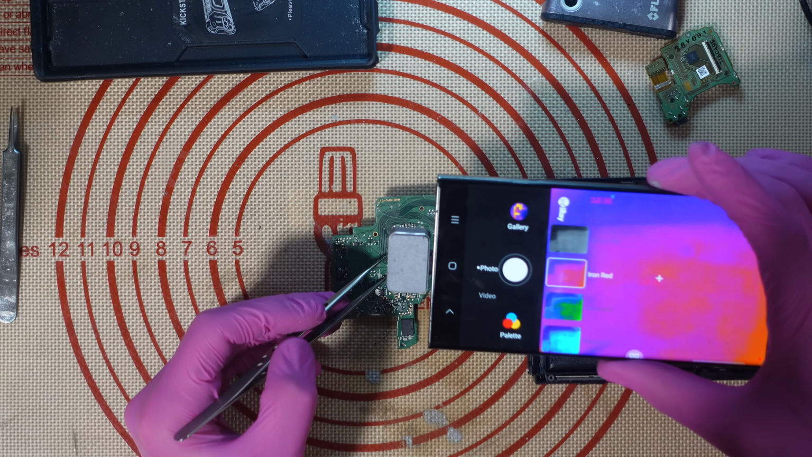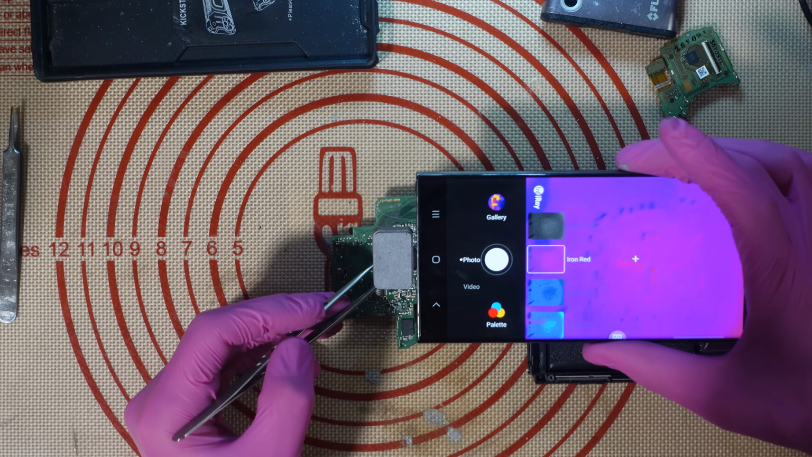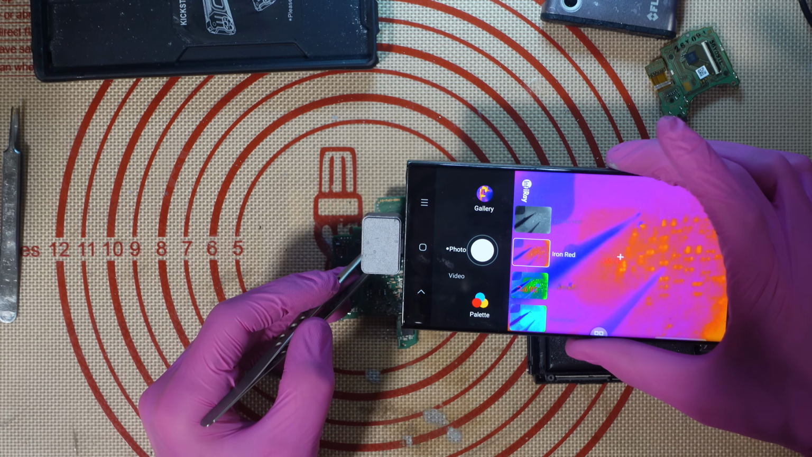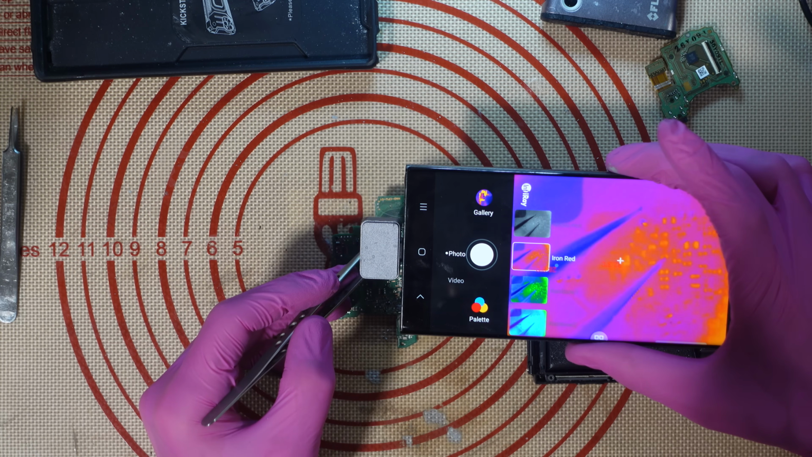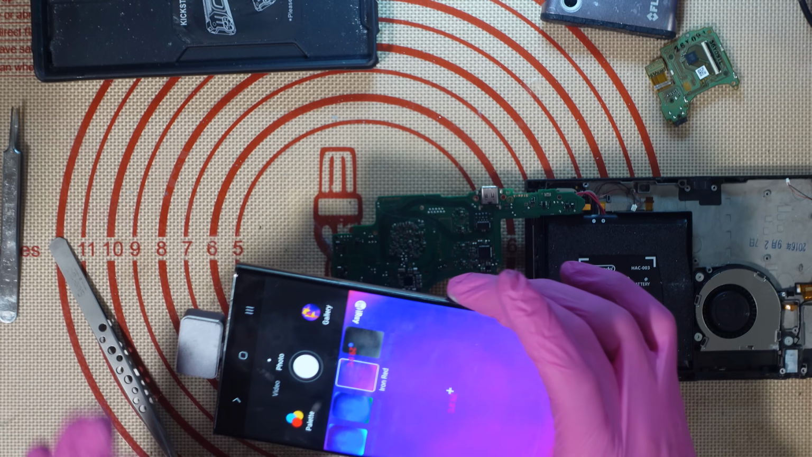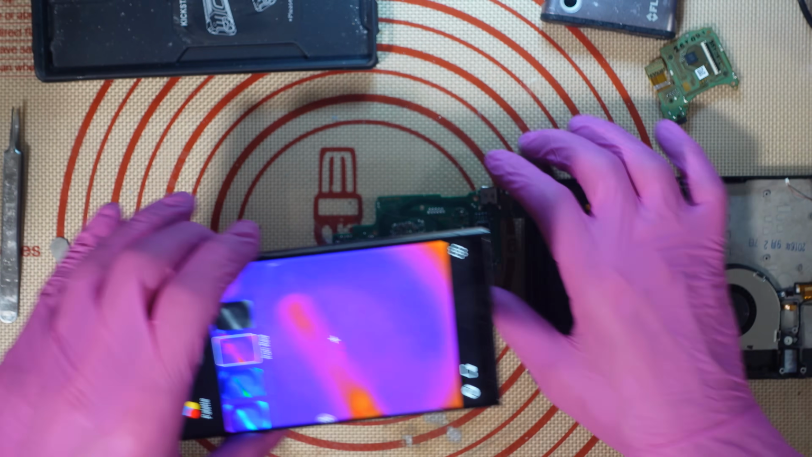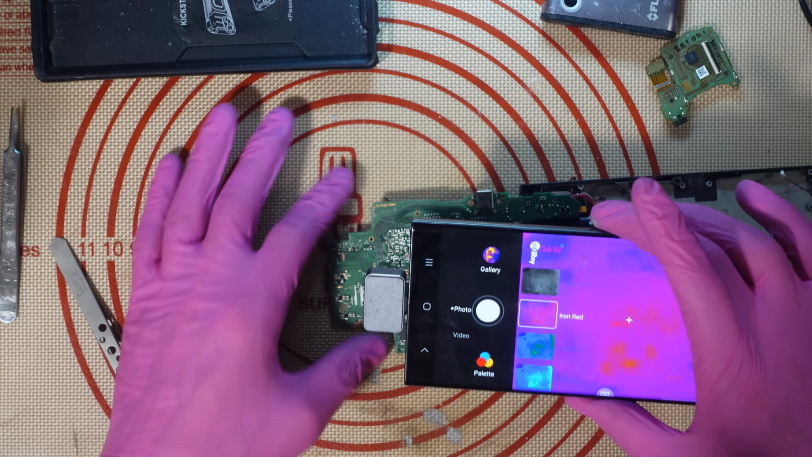Let's pick out an individual cap. I've got to get in pretty close here. Because I've got the macro lens on, I've got to get in fairly close. I keep slipping off it. Yeah, I'm right on a cap there. I am right on a cap there, and I'm recording this in 4K, so I can zoom this and things. But yeah, as you can see, I can pinpoint individual components with the macro lens.